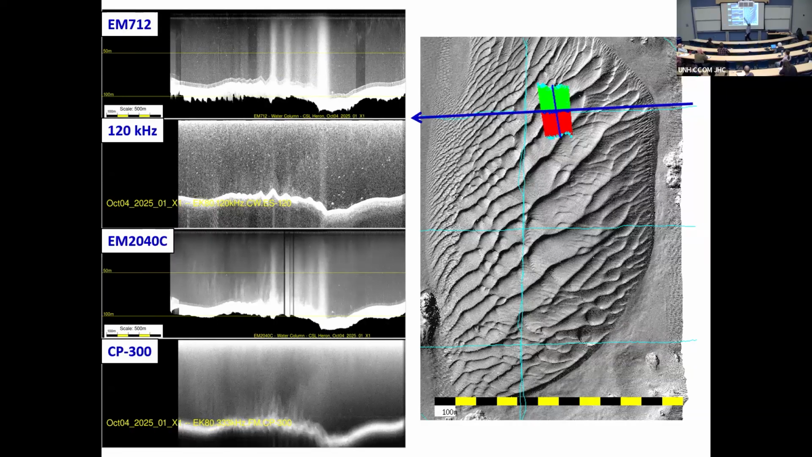So notice at 712, you've got these 1, 2, 3, 4 really high noise zones. You don't see it in the 120, there's just a hint of it here. Remember, 120 is just looking within a 7-degree beam footprint. The 2040C mimics it somewhat differently. It's very different wavelengths. And look at the CP300. It's really nice, even though the range resolution is about 2 meters, it's rather poor. You actually start to see these big plumes of data.